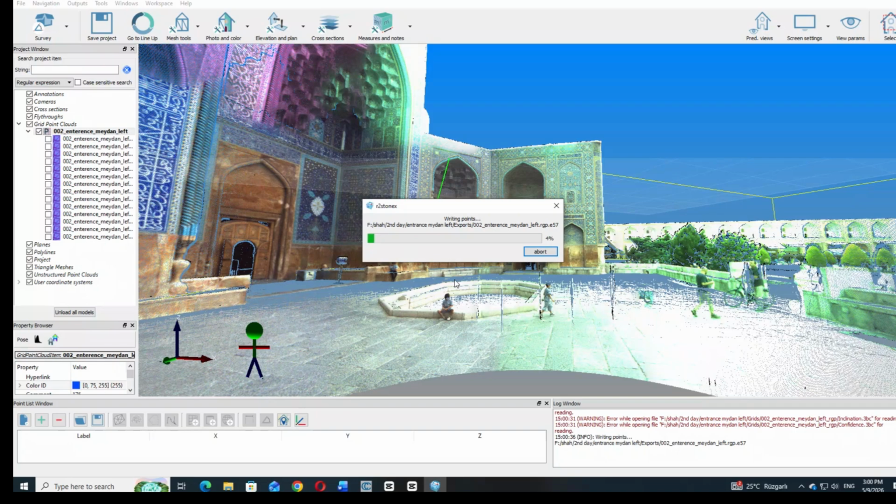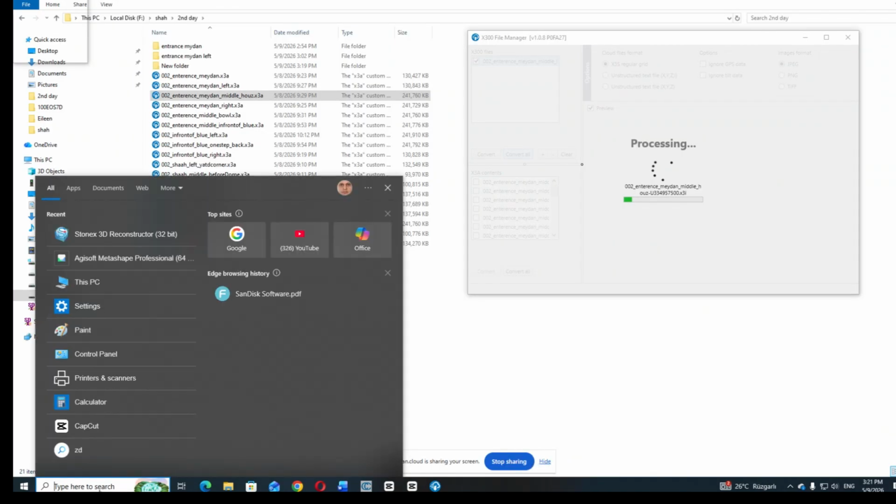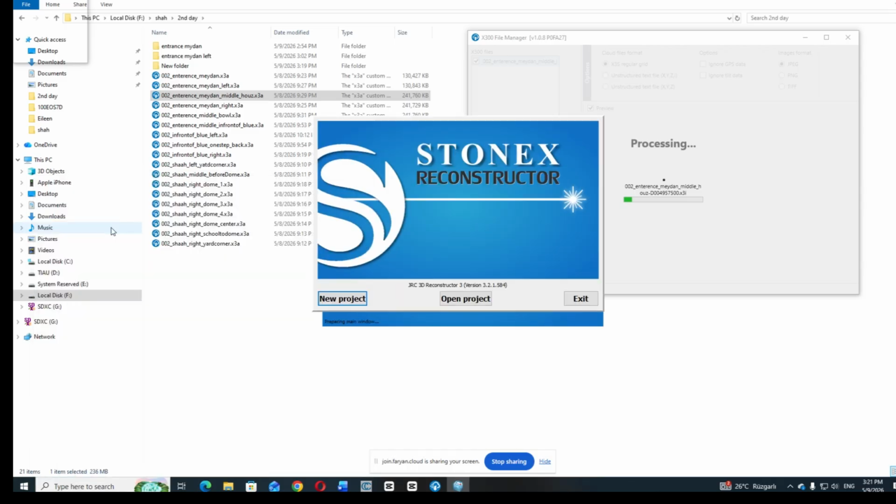And then finally you can export the E57 file format as well, as you can see here. So this is the procedure. Next step, I'm going to export E57 and import it to Agisoft to show you how to convert it to a 3D model.